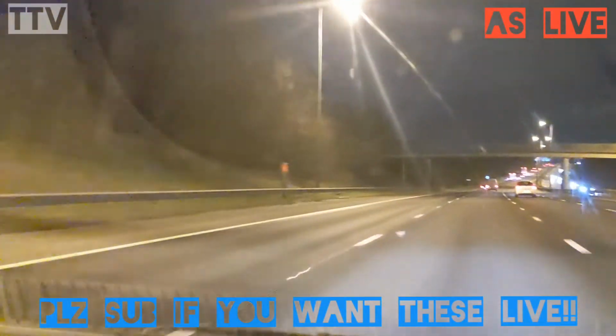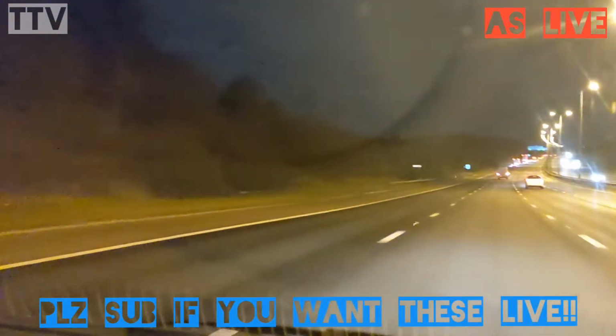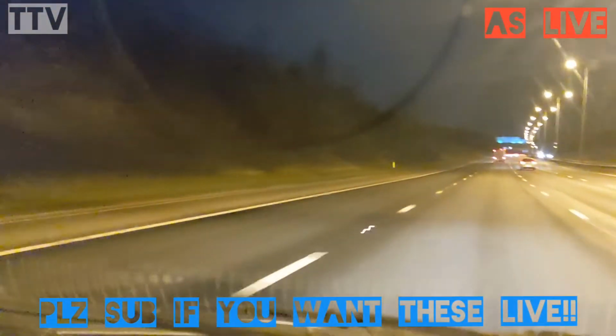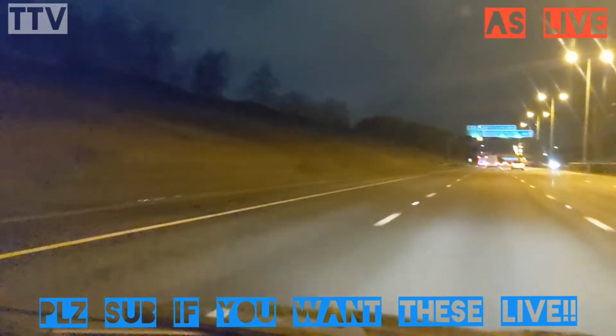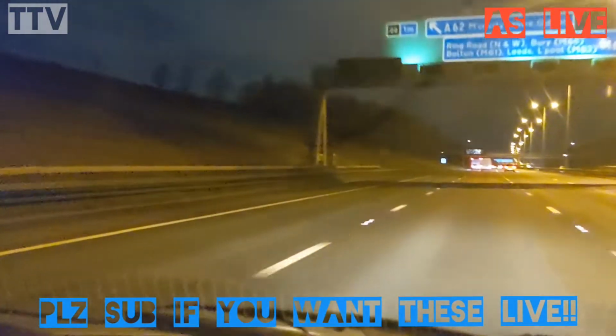Cars behind me to speak of, and the lane on the left will disappear very shortly indeed. So there's no real reason to go in that, and I will end up going into the next lane on the right because the lane I'm currently in also disappears fairly quickly. So 2 miles an hour going up the hill.